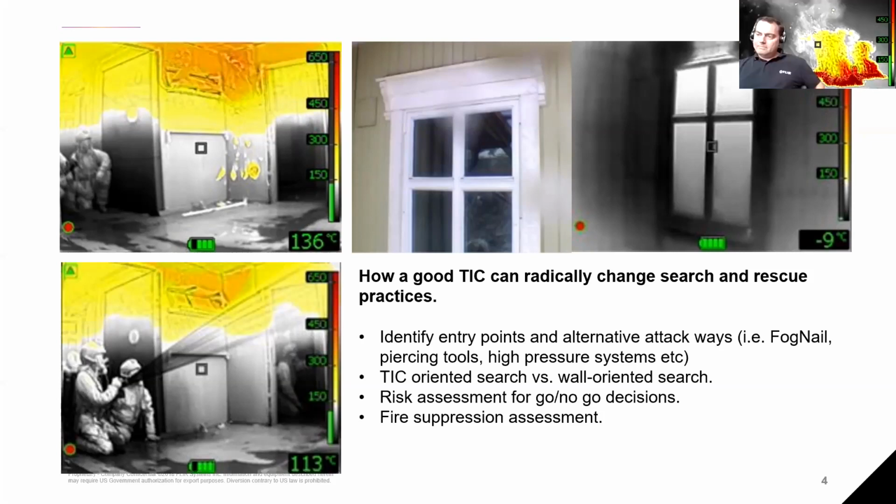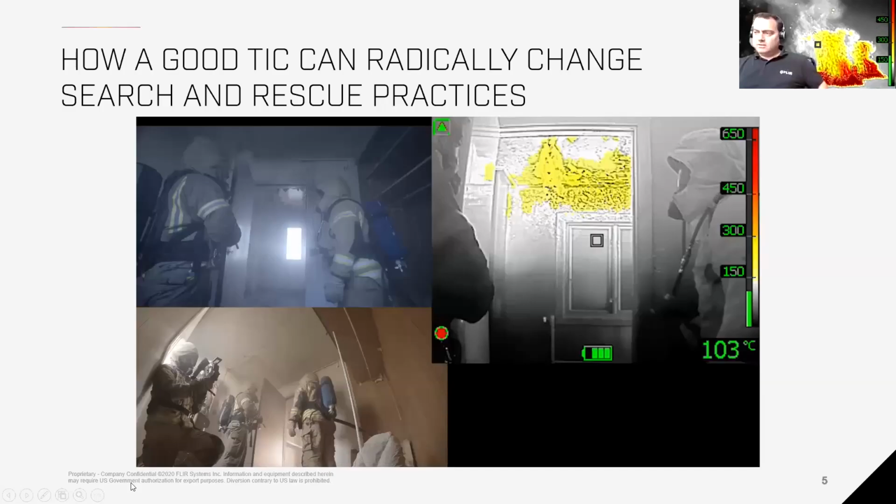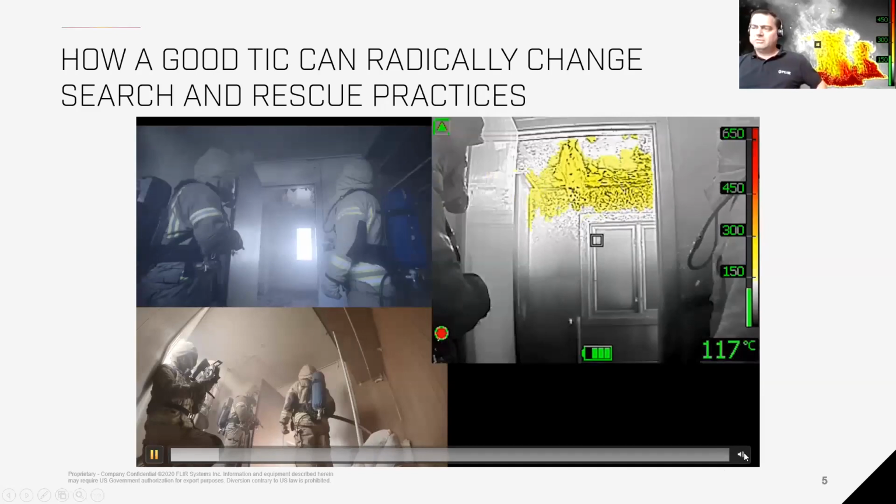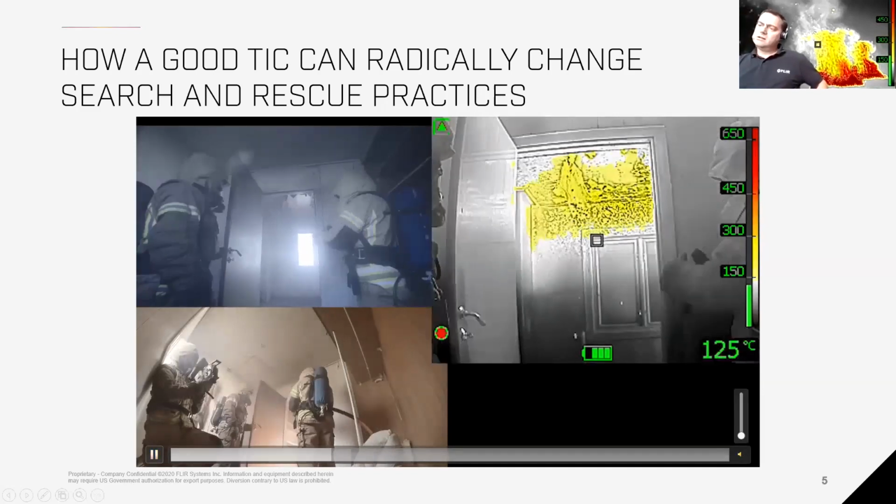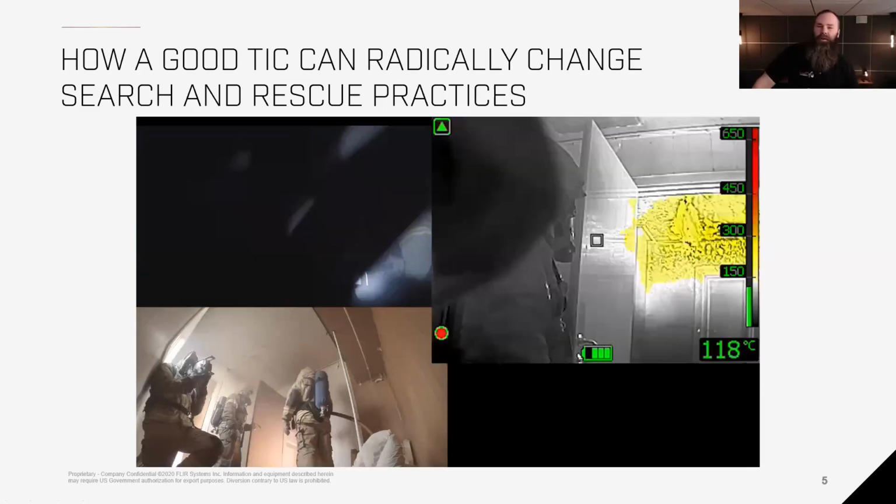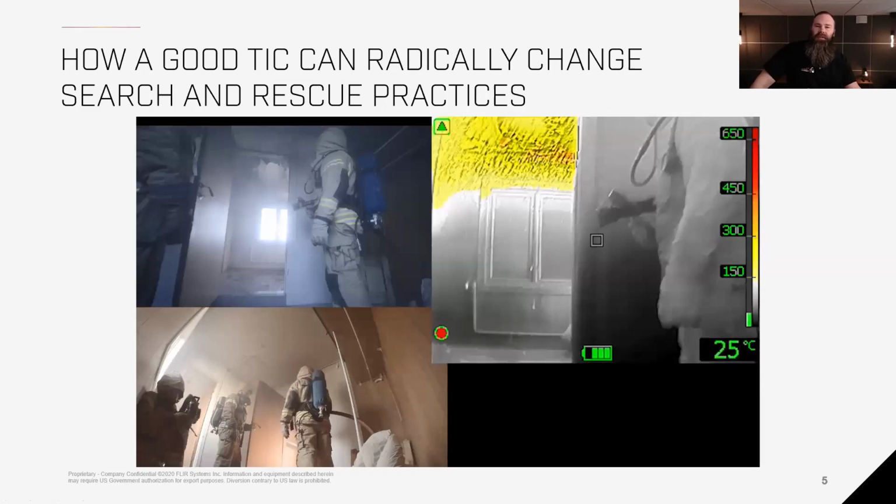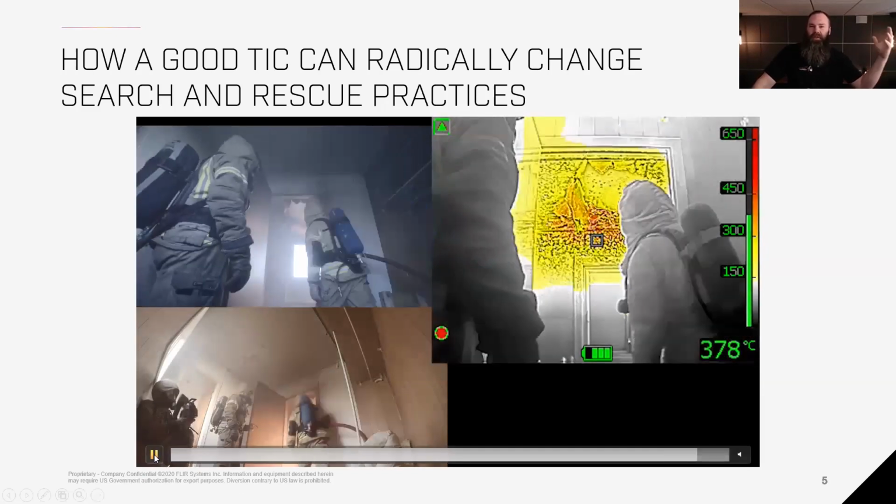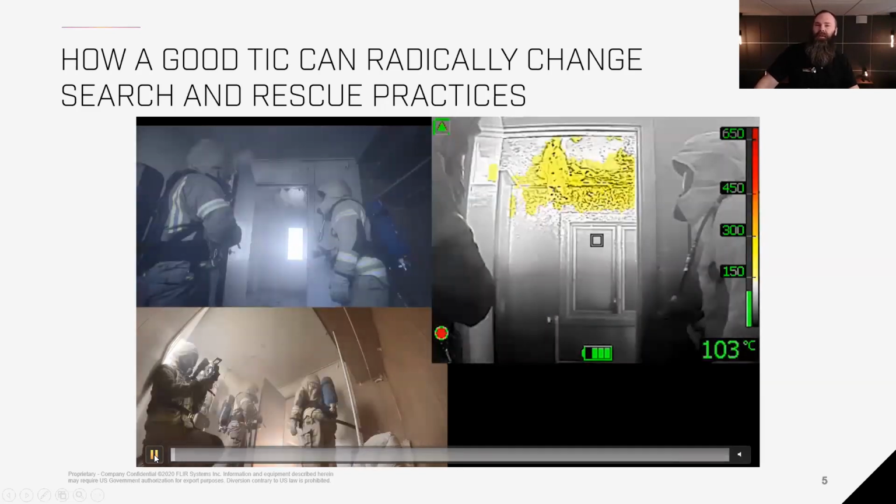Right. Thank you very much for that. And I think we jump right in there and have a look at the next video. And if you could actually just describe what we see here. So, yeah, this is from a structure burn, and this is very early. We just light the fire, and we can see in the ceiling in the fire compartment, even this early in the fire development, we can still see things happening in the thermal imager.